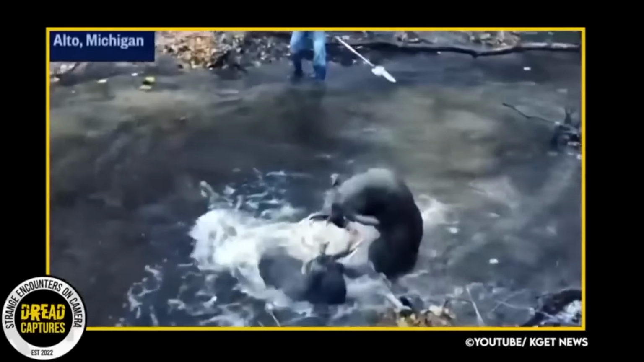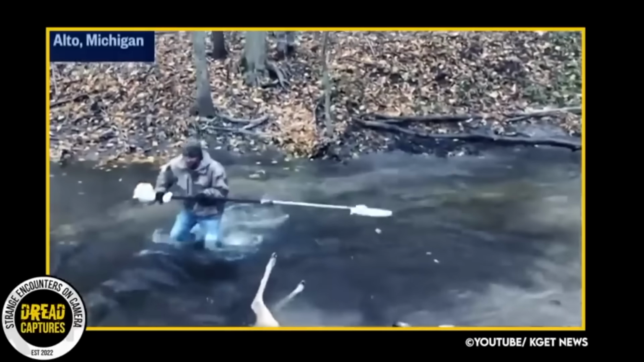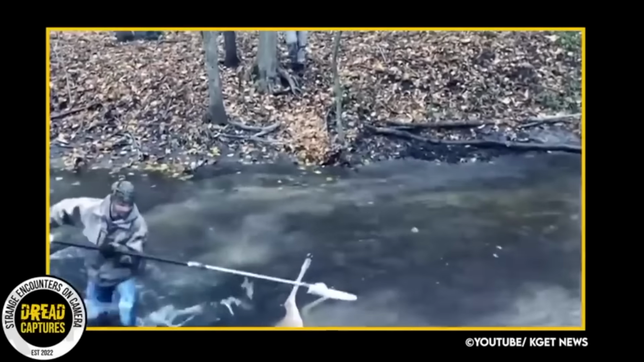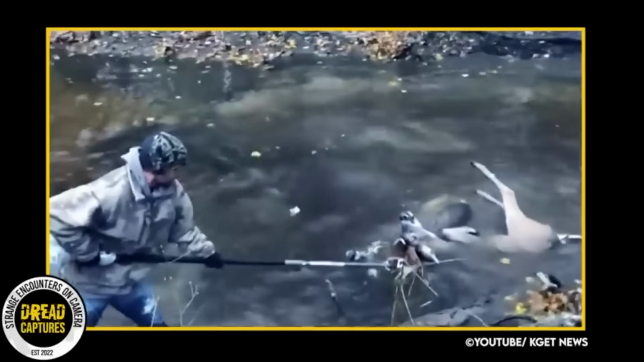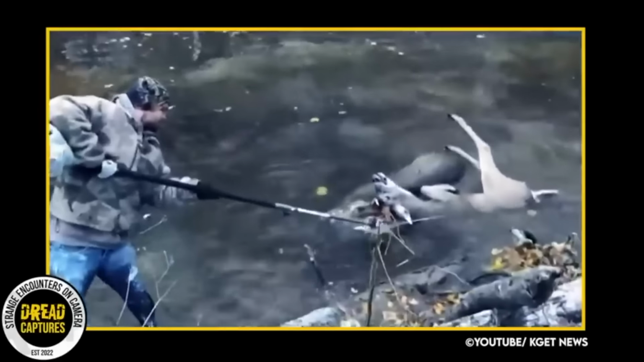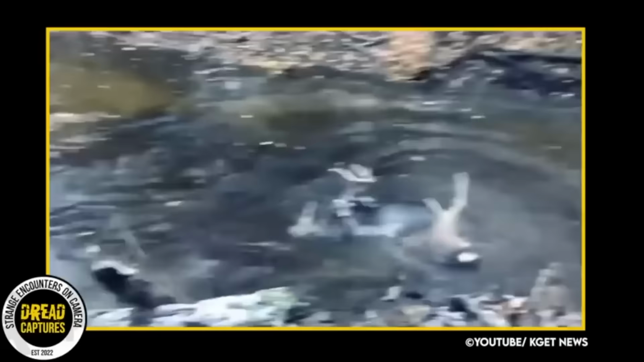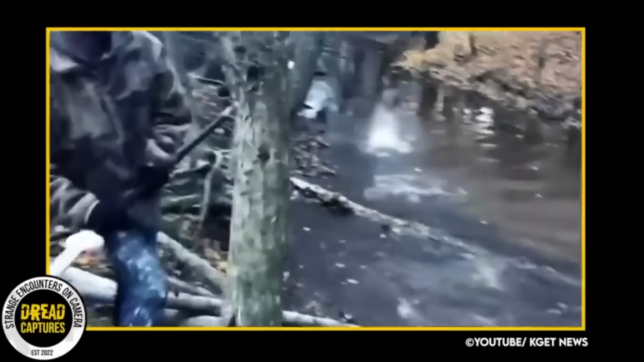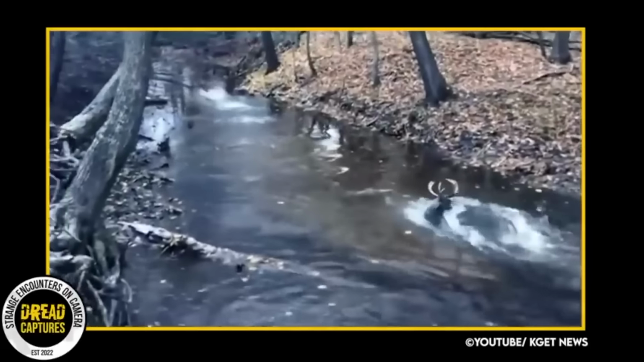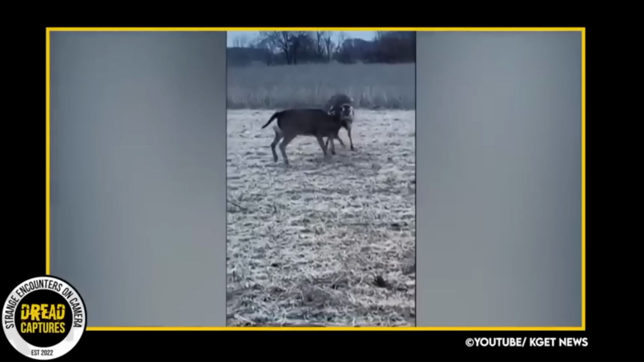In this clip from Michigan in 2019, Mark Johnson was out hunting with his dog when he spotted two bucks entangled with each other. Being an avid hunter and outdoorsman, Mark didn't think much of it. Of course, he thought it was cool, but he had seen bucks battling like this before. He was, however, impressed at how long they had been at it, and that's when he figured it out. They were stuck together.